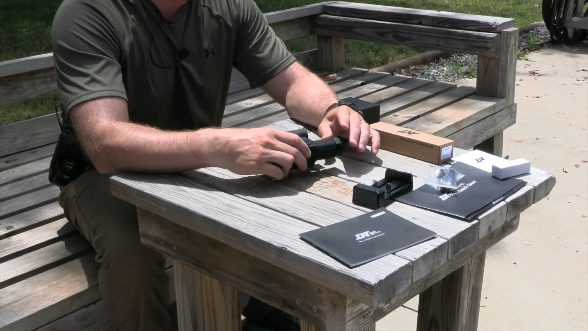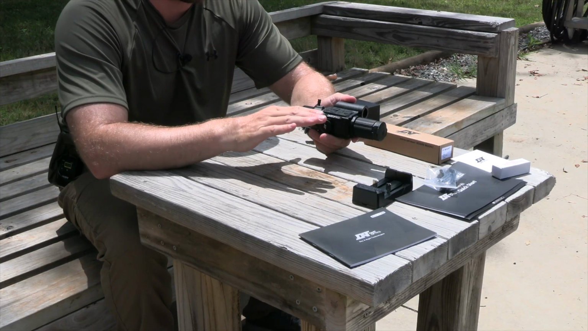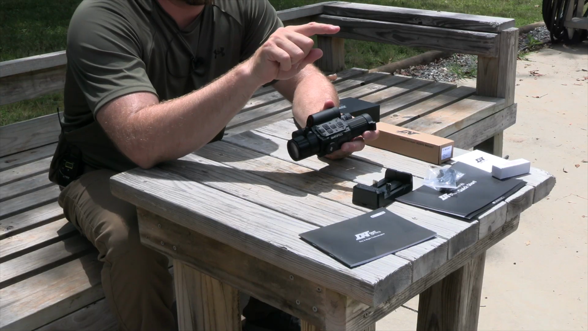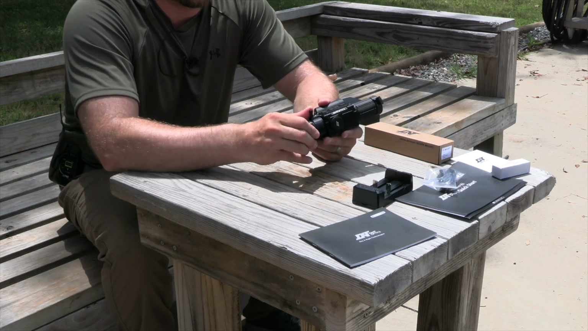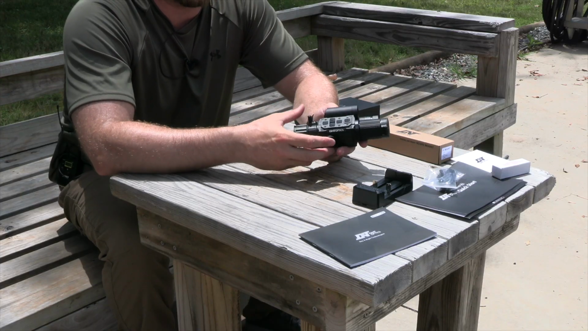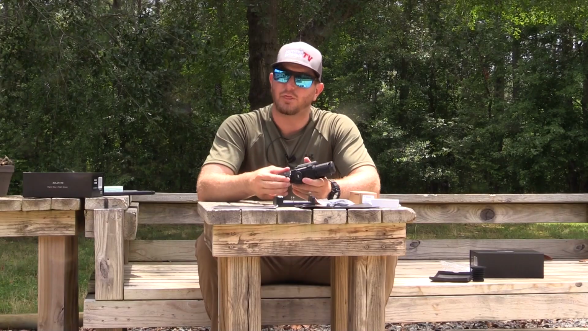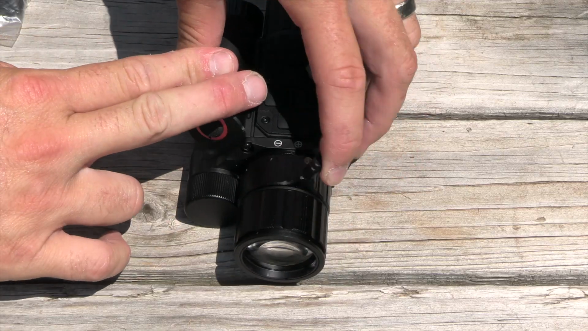But let's talk about the actual unit itself. Right off the bat, one thing that I noticed that is different from the V1 is the zoom lever. On the original V1, you had a little bitty dial that went to the right or went to the left, and when I say little, it was very, very little. They have upgraded this zoom feature to a very simple throw lever. If you guys have done any research on maybe the IRay RH50R, which is the main thermal unit that I'm running for our video production, it's got a very similar throw lever as well. So I was really excited to see that implemented into this optic. That's just kind of the first initial impression.